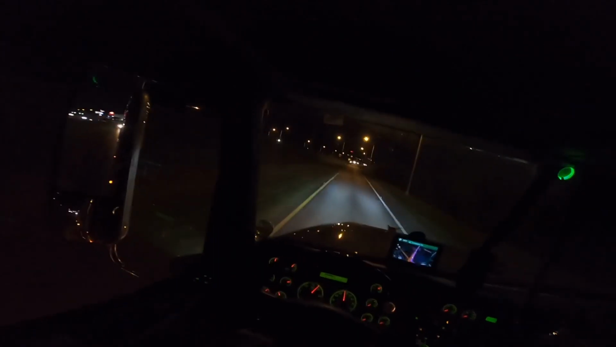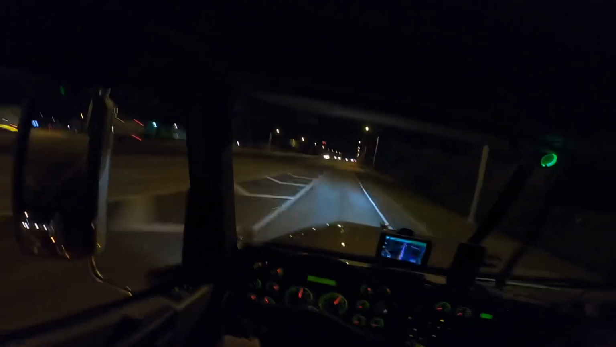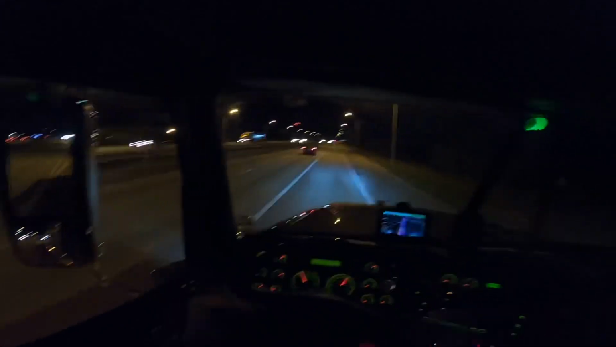American Truck Simulator. I used to play that crap all the time when I was young. Deliver loads and speed and whatnot, modify the trucks. I'd always cheat with the money hack, but that was one of my favorite games back in the day. And now we're actually doing the damn thing.